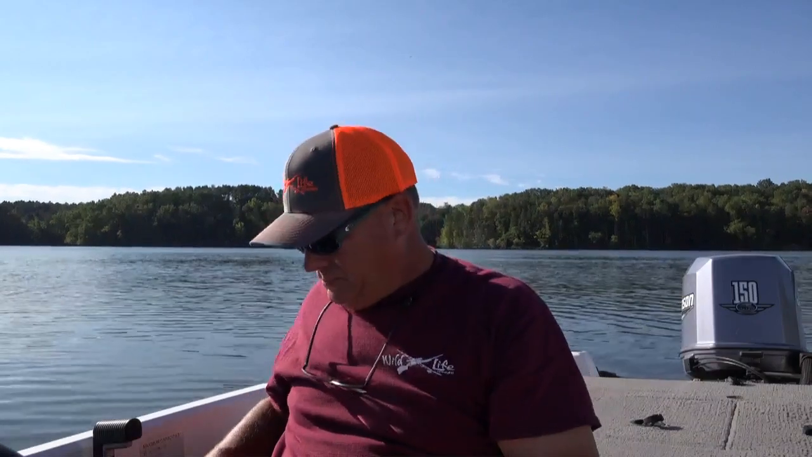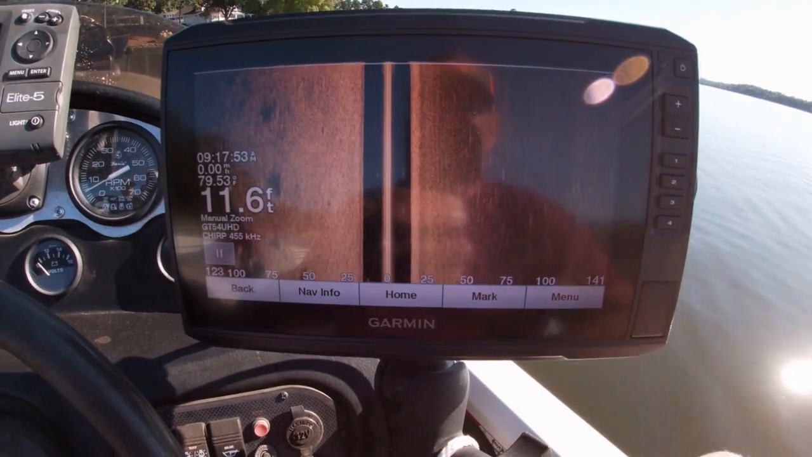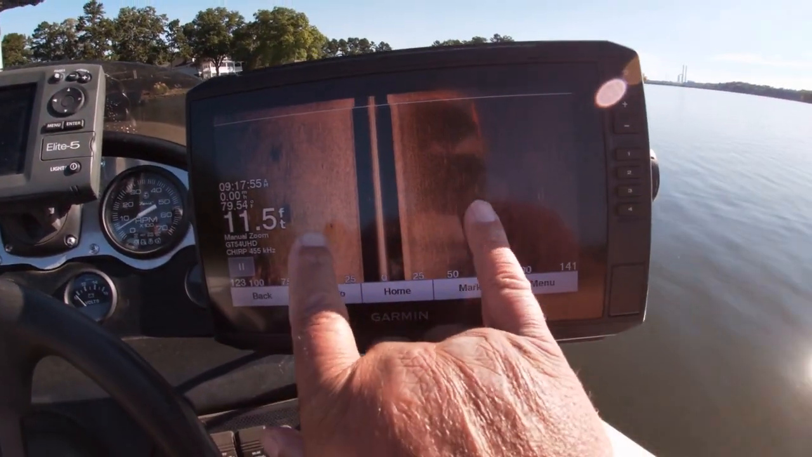So real quick, I'm going to show you how I got my settings on my Garmin unit on my dash, just so you can understand as I flip through, because I'm going to do some things fairly quickly on my Garmin unit in order to see that structure. So on number one, I have side scan.